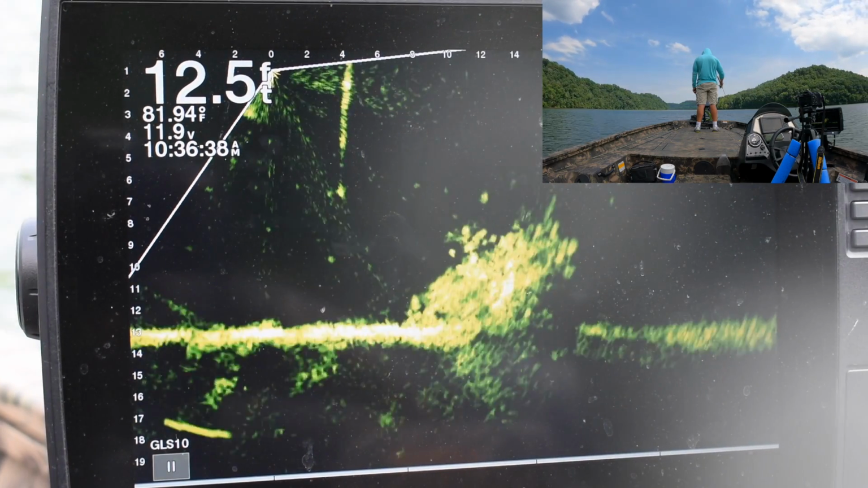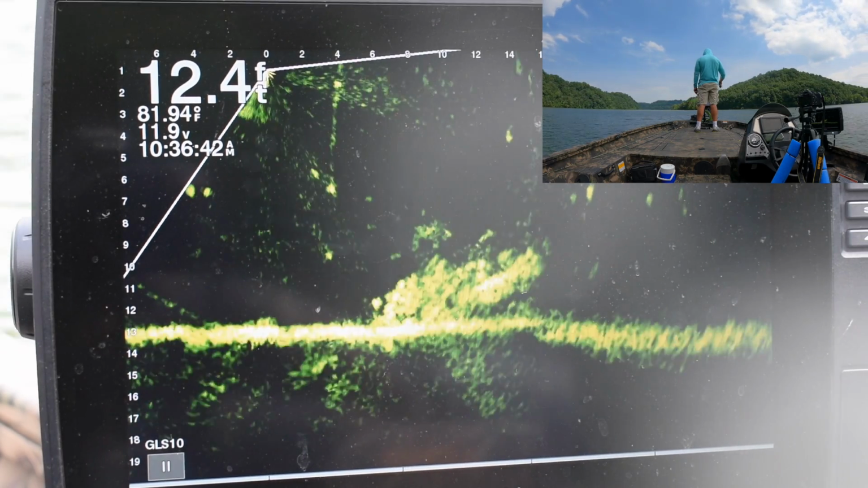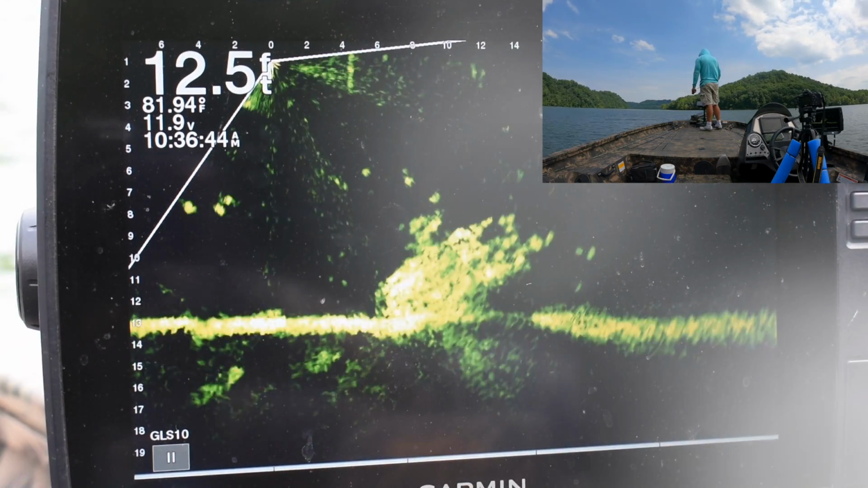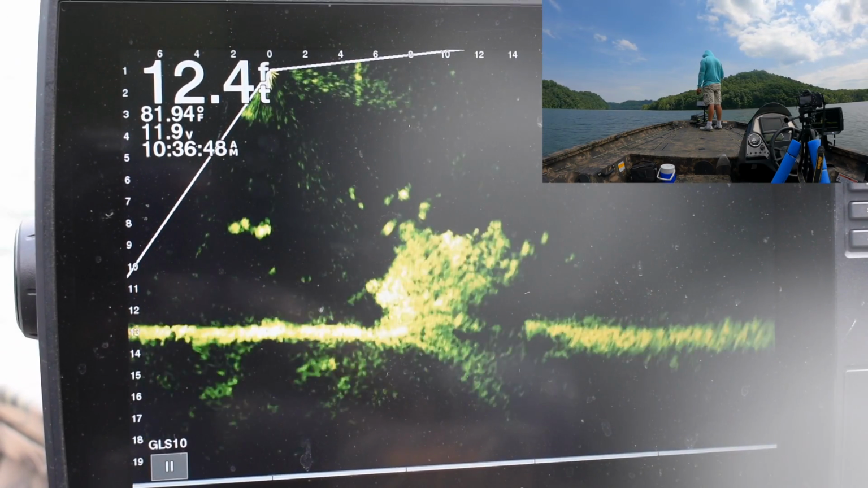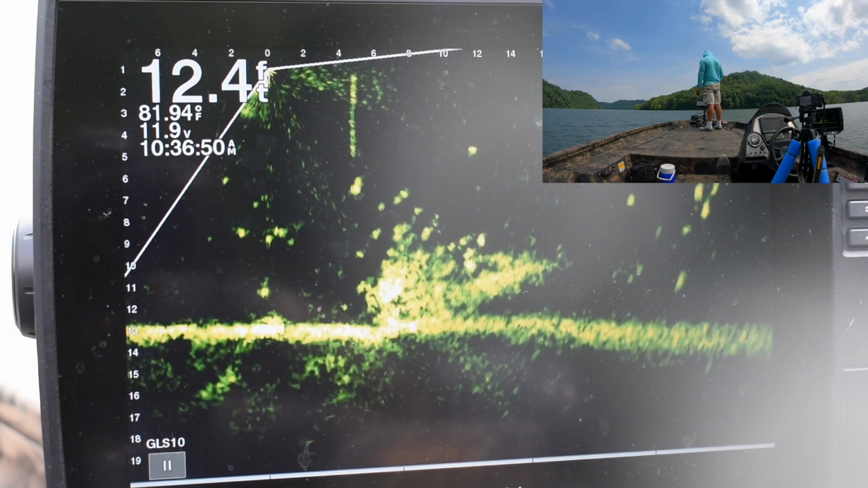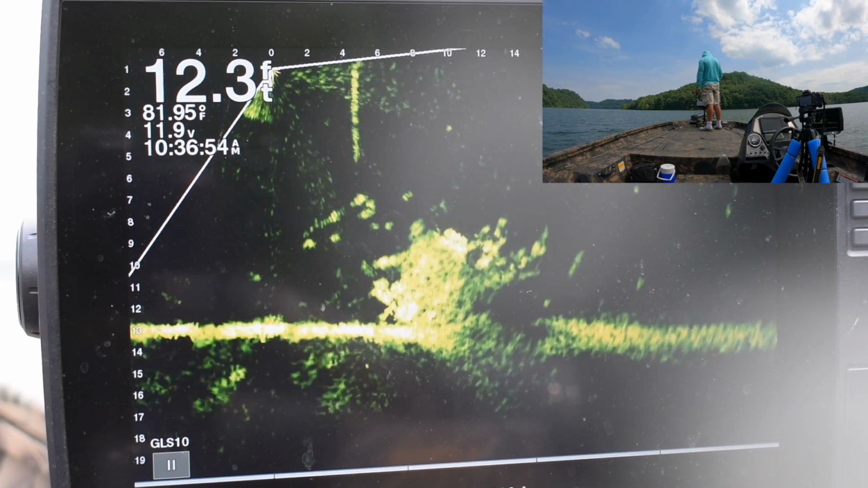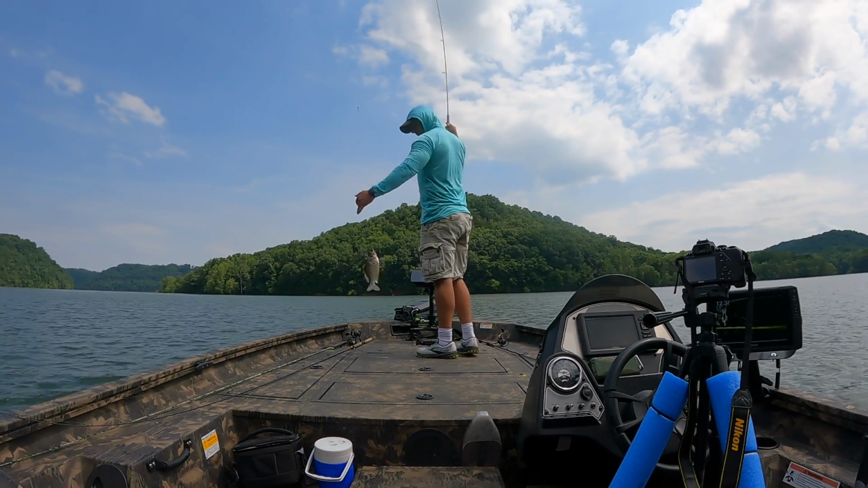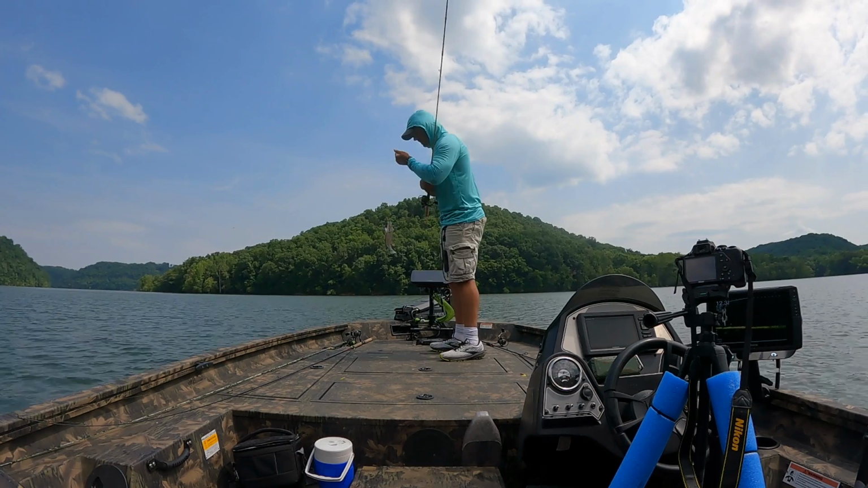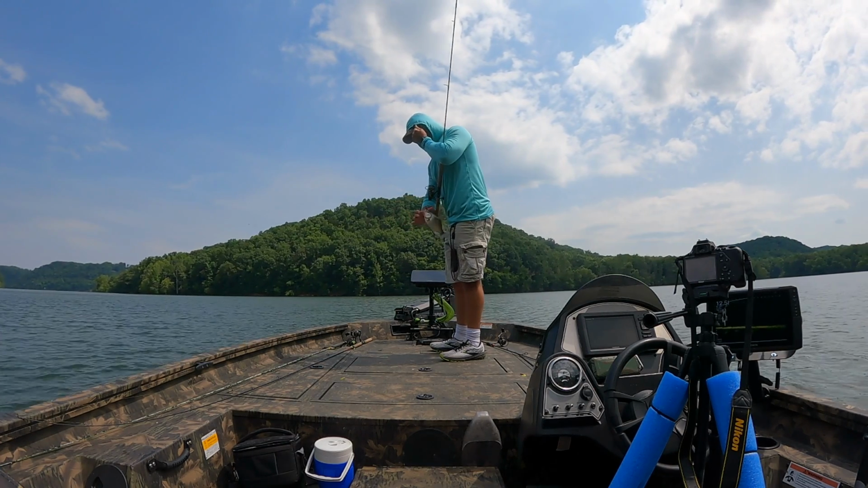You have to understand the different seasonal patterns of the crappie. What I was doing was knowing that these crappie typically will go further up in the creeks for the spawn. I expected that there would still be some crappie in there, and also listening to local fishing reports, knew that they'd been catching them further up in the creek.